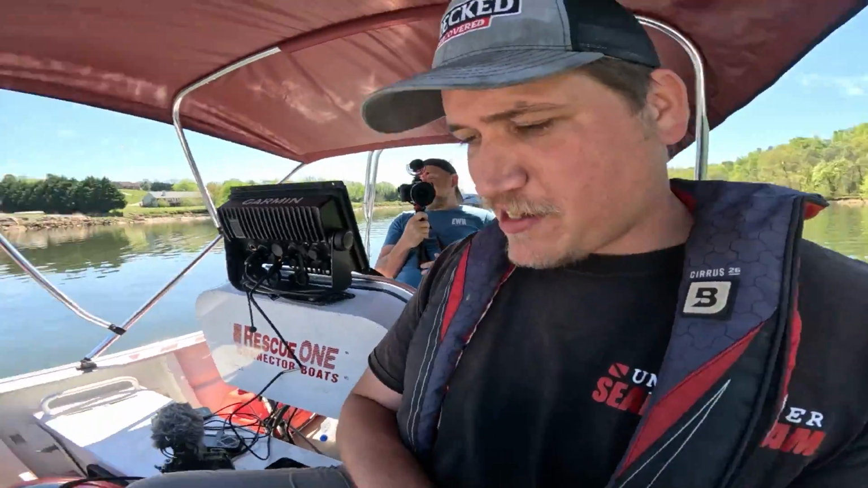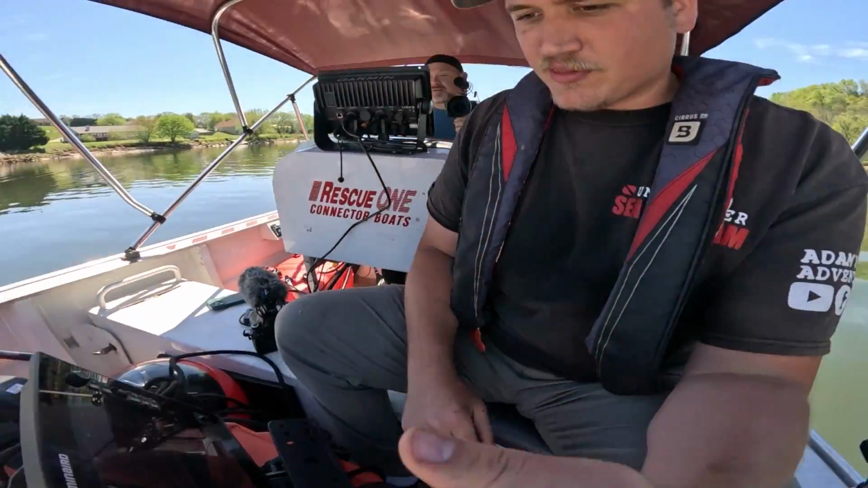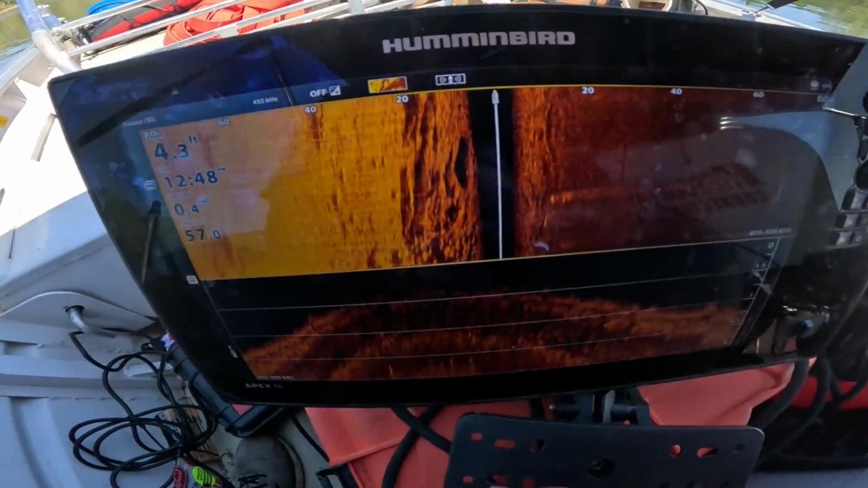Yeah, it is like super shallow. Water's super clear. You can see the rocks. Well, it's 3 feet deep now. 3-4 feet, but yeah, we keep hitting rocks.